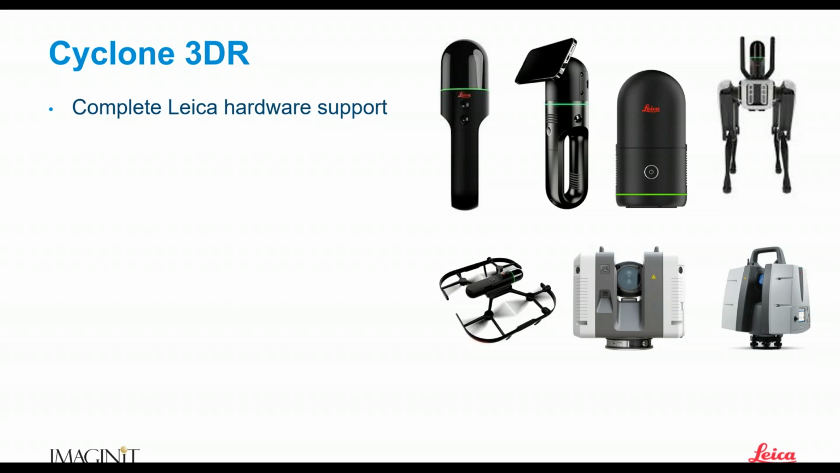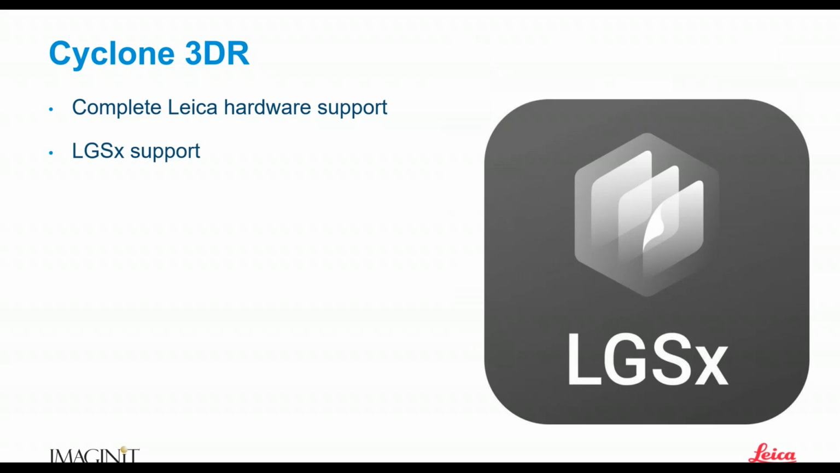But there is so much more available in 3DR. We can do meshes, we can do analysis, we can do tank analysis, we can do pipes, which you'll see here in a moment. We can do all kinds of things with 3DR. It has an amazing reporting feature as well. With the new versions, we also have the ability to do LGSX support, so that LGS file is huge now in Leica world.